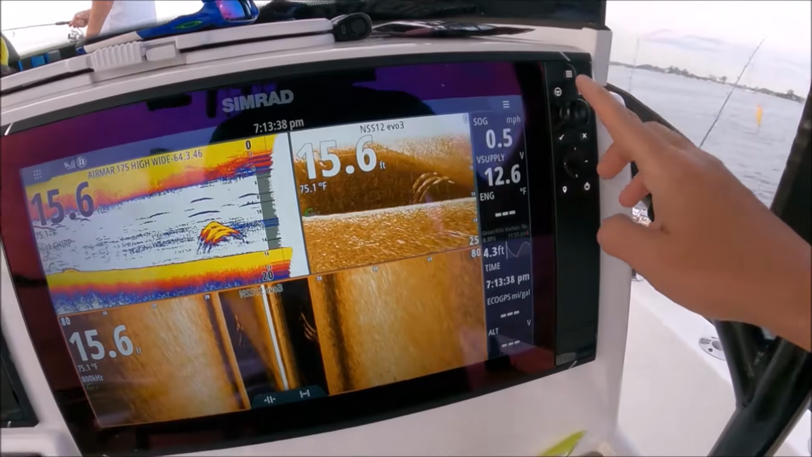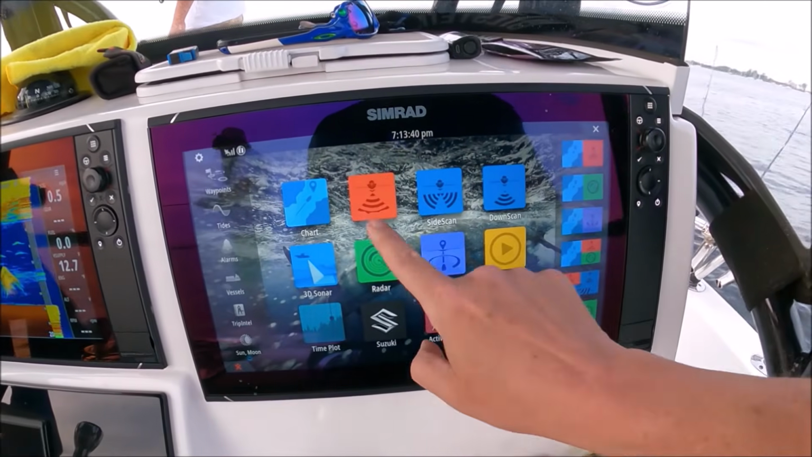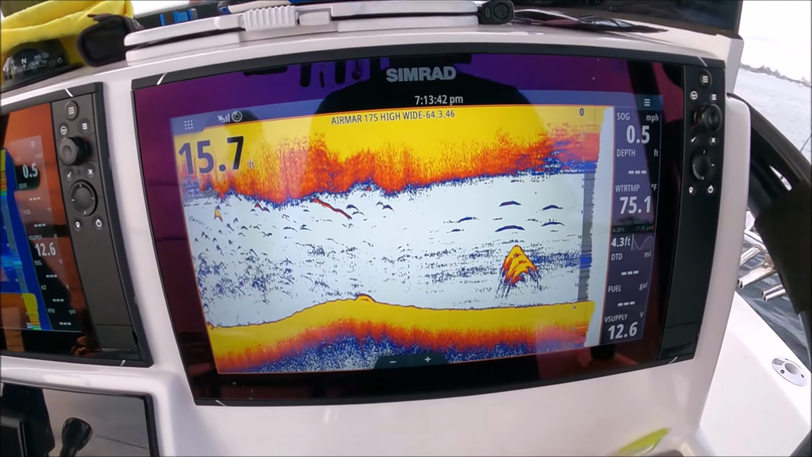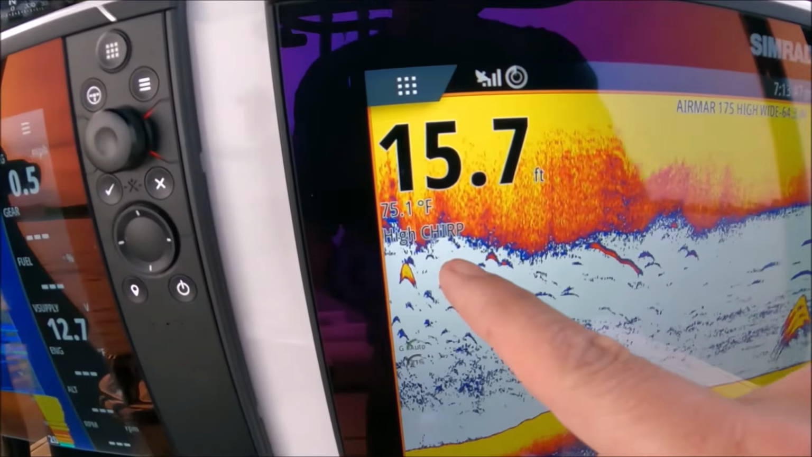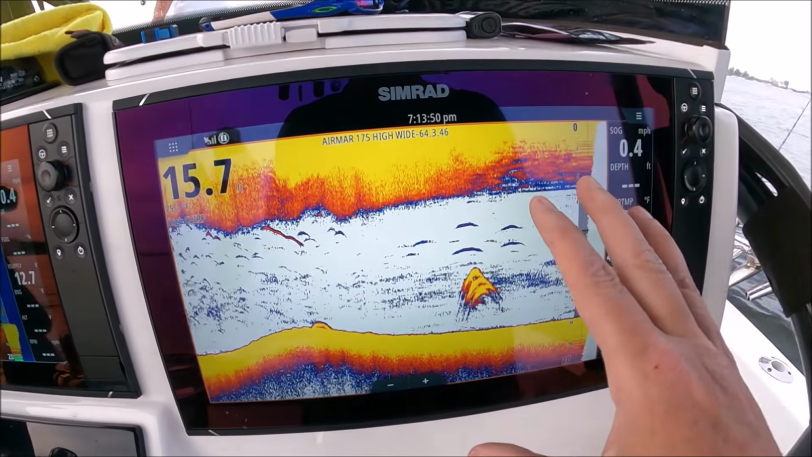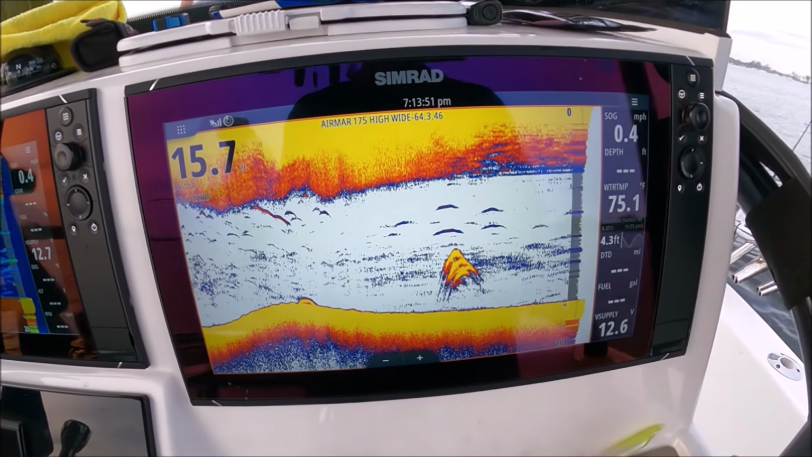I'm going to go to my sonar page here. That's what we're going to work on first, or what they call 2D sonar or traditional sonar. We are using a Chirp transducer. Don't worry about that. The setting and the setup is the same no matter your transducer.